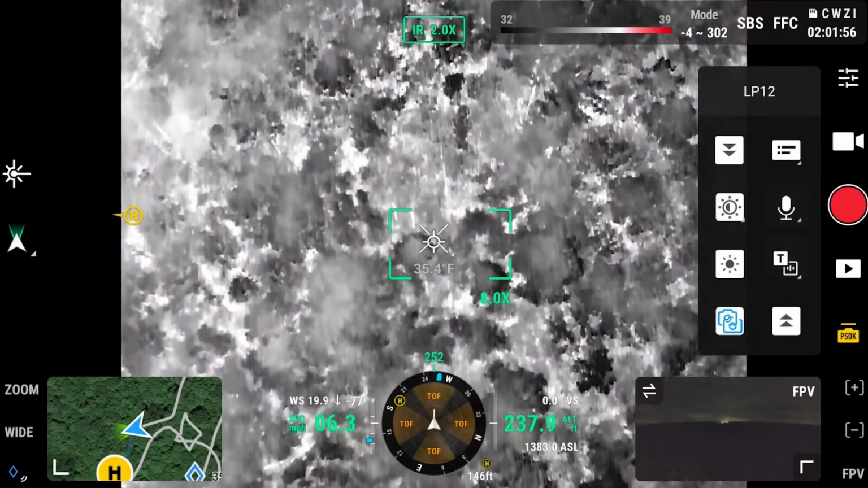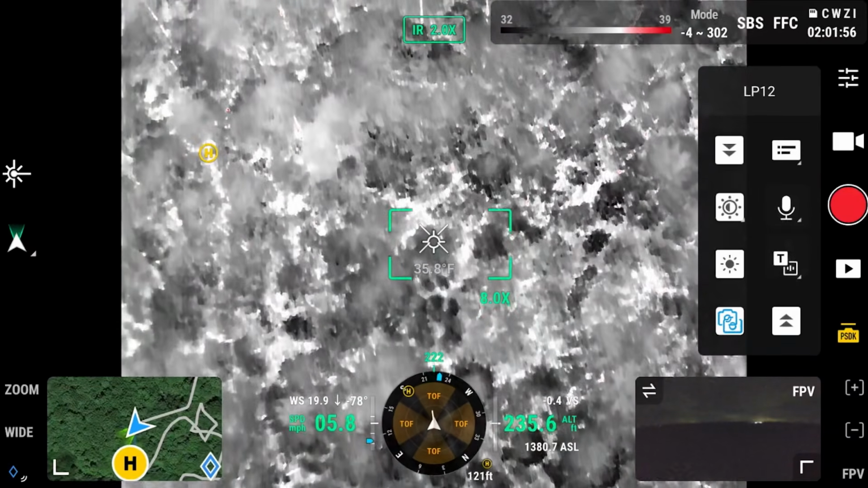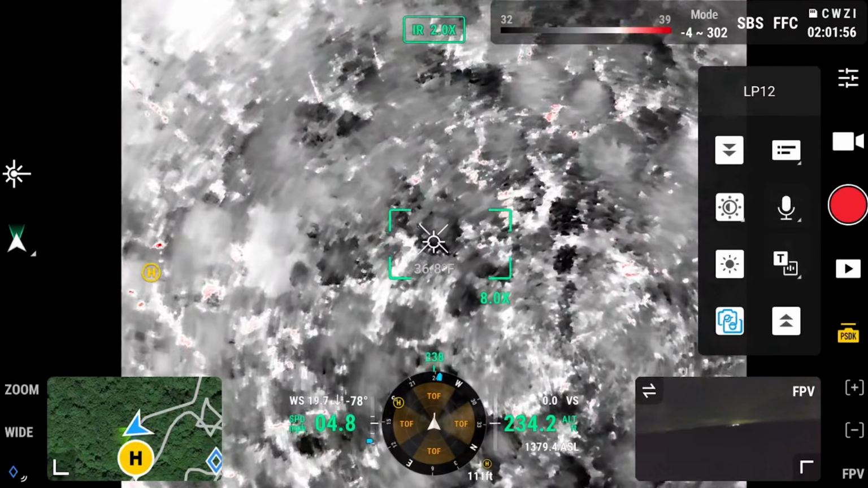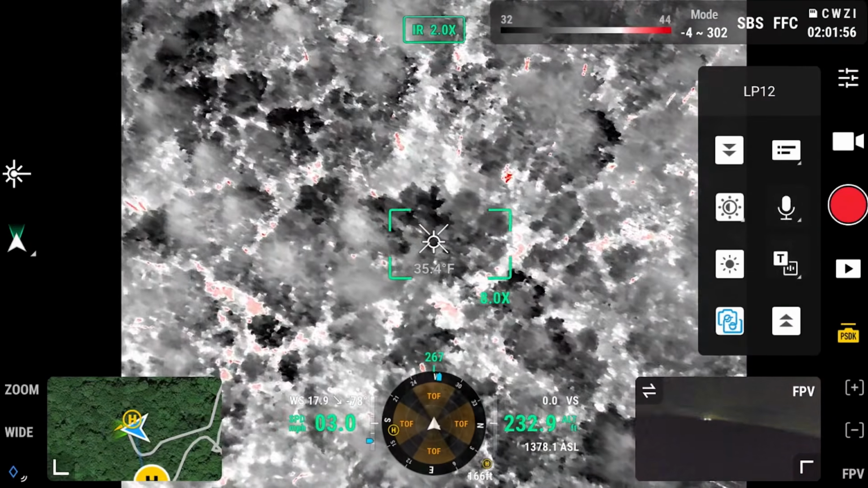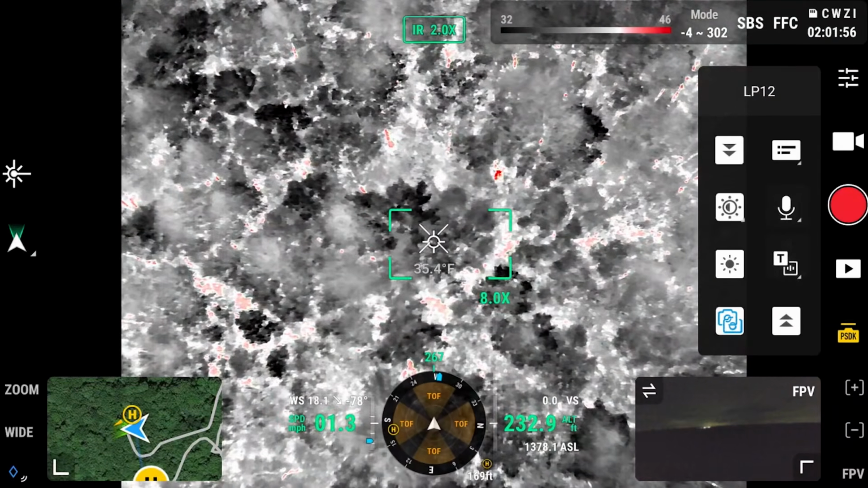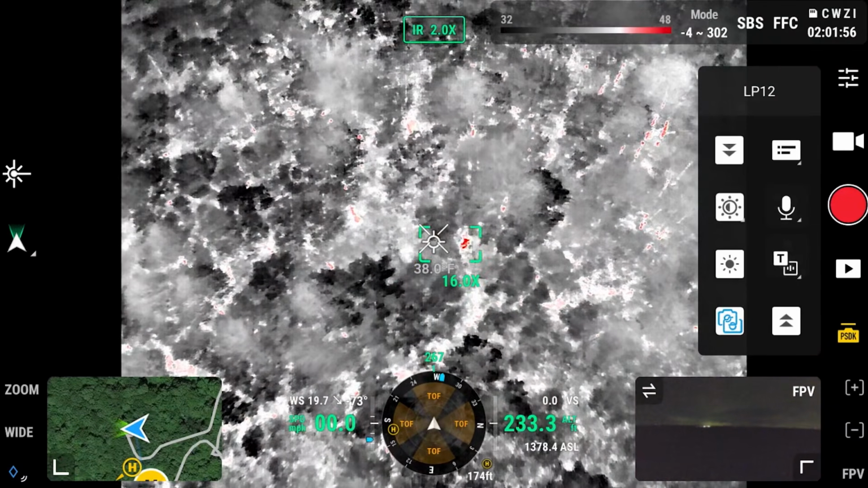You know, every search is different. Like this, I'm looking through a lot smaller treetops than I'm used to. So I just have to get used to it. We got something in there, right there. You see that? Is that going to be our fella?